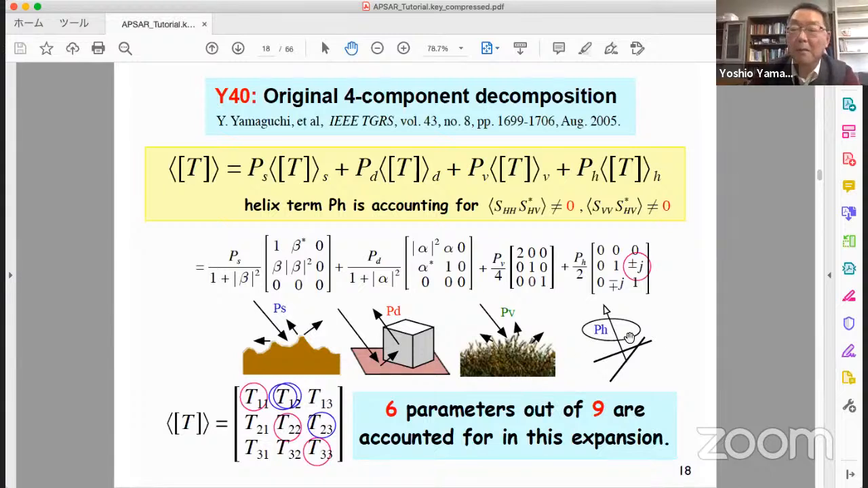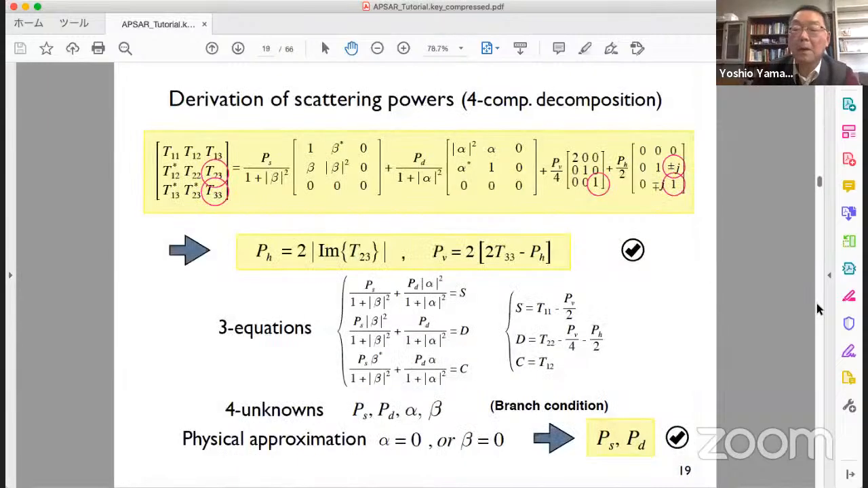The helix term is added for accounting for this non-reflection symmetry. Anyway, we just expand the measured value into 4 terms.